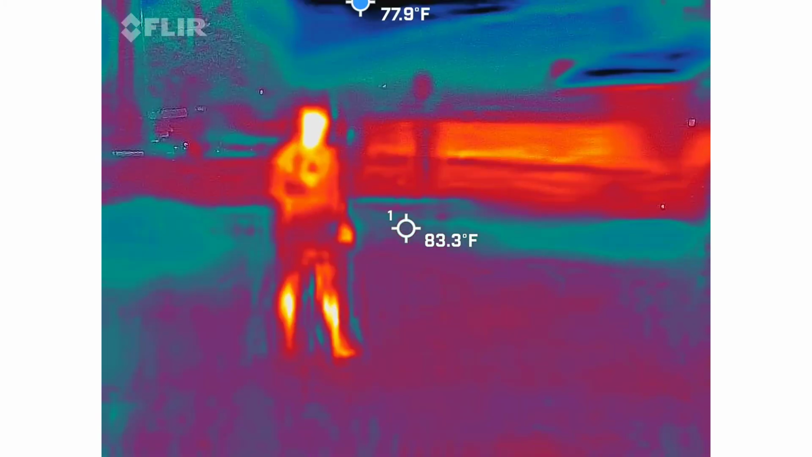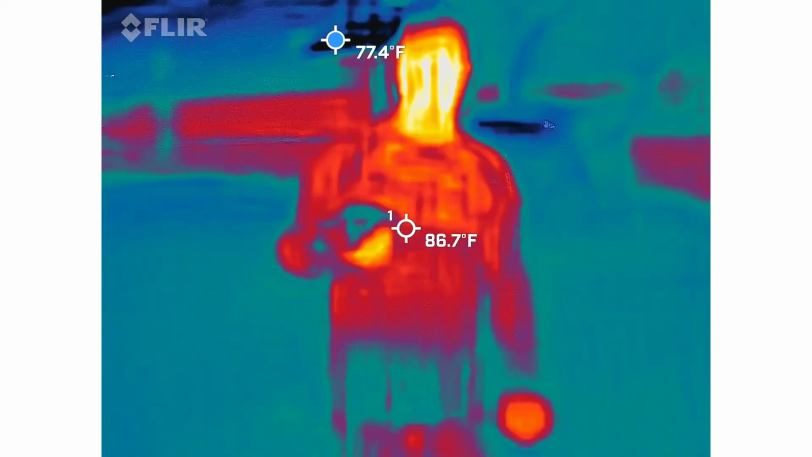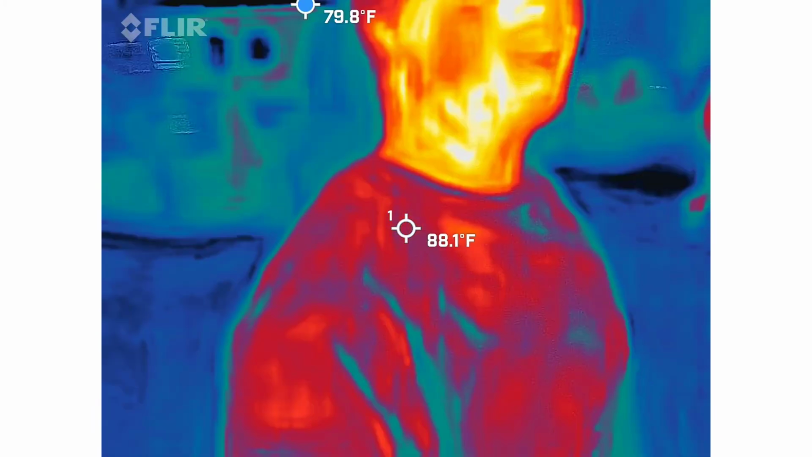Okay, so the red, what's with the red laser? Well, say you got it. Well, just because it stays on. Like seeing black spots.